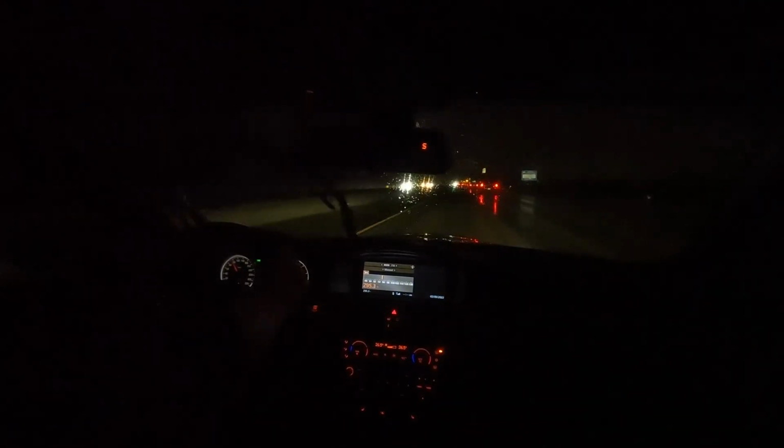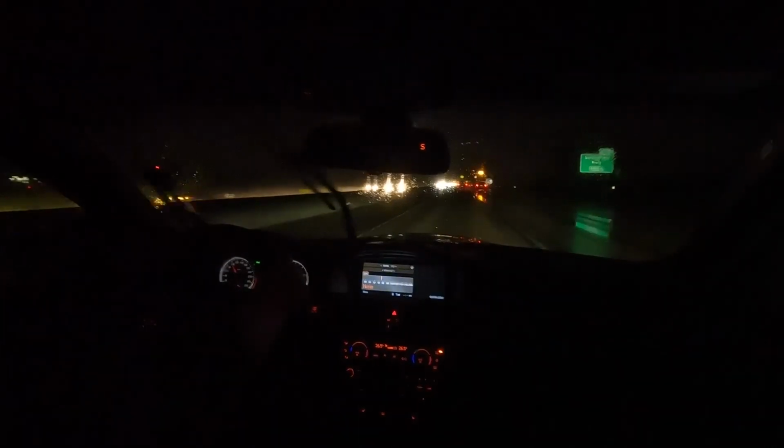Other than that, visibility, you can tell the age of the car a little bit. The headlights are not strong. They're not pitiful, but they're not strong. The new LEDs, the new HIDs are clearly far superior for challenging weather conditions. But that's also what makes them deeply annoying when the weather's clear, because they're very bright for the drivers in front of you.